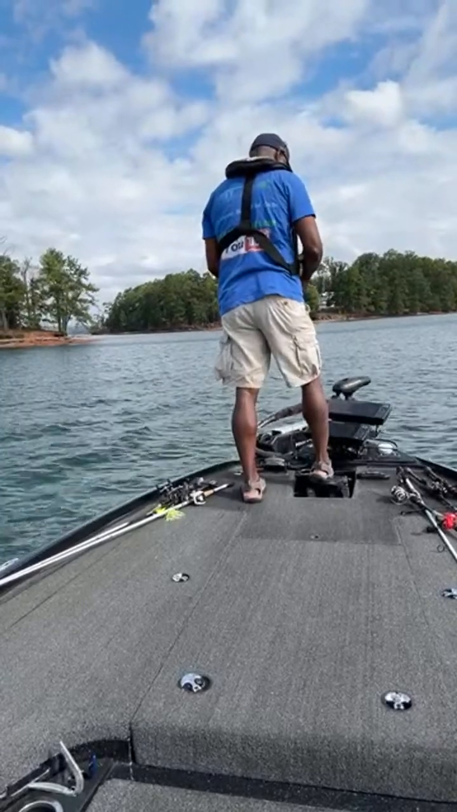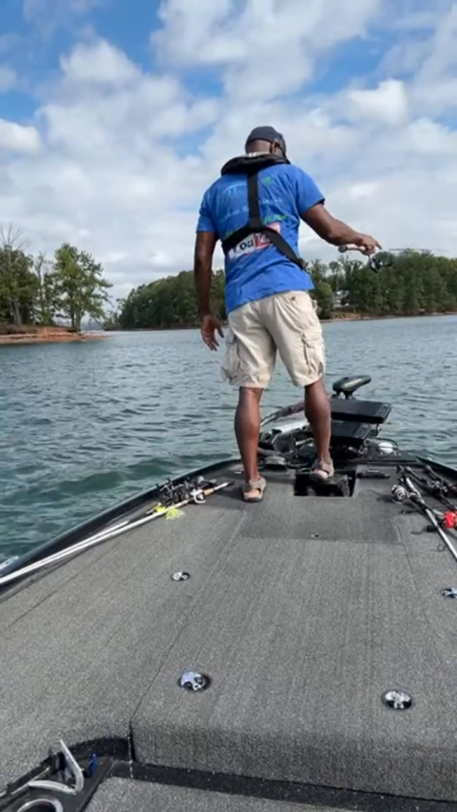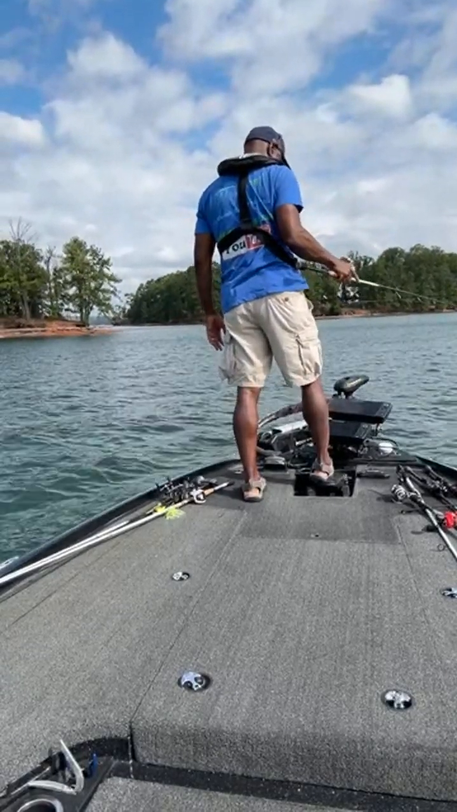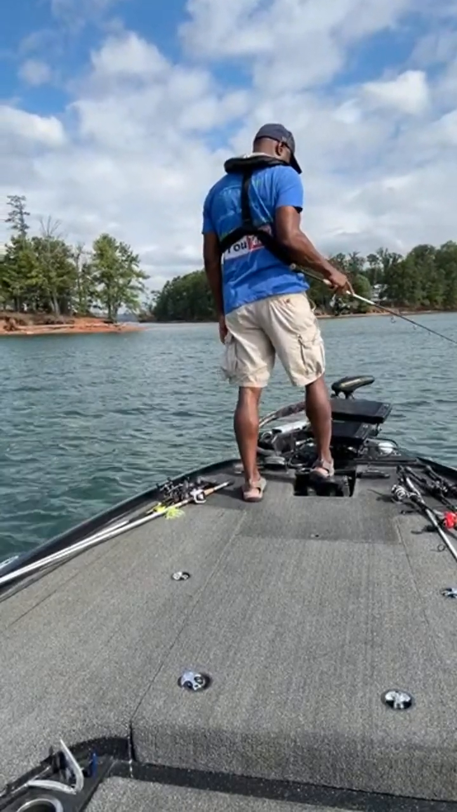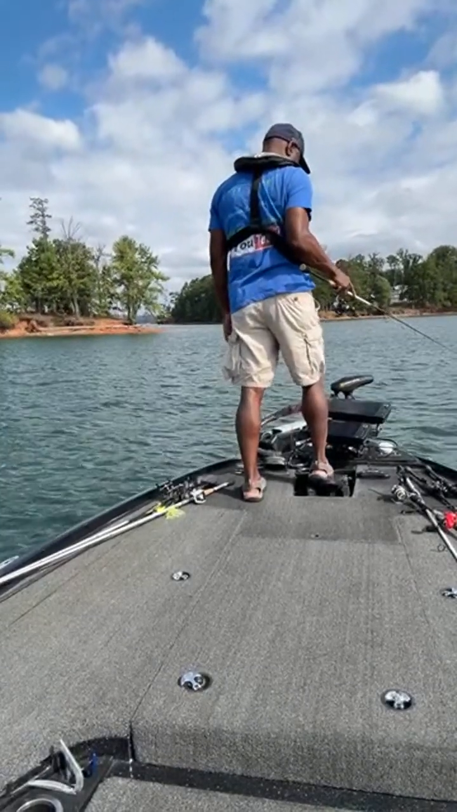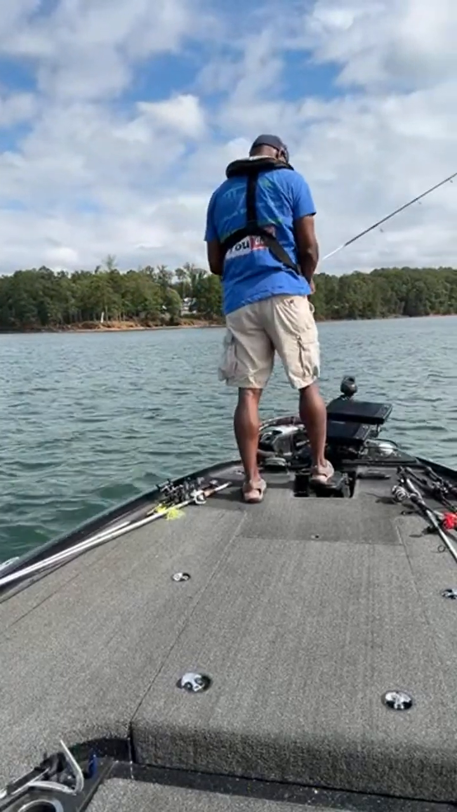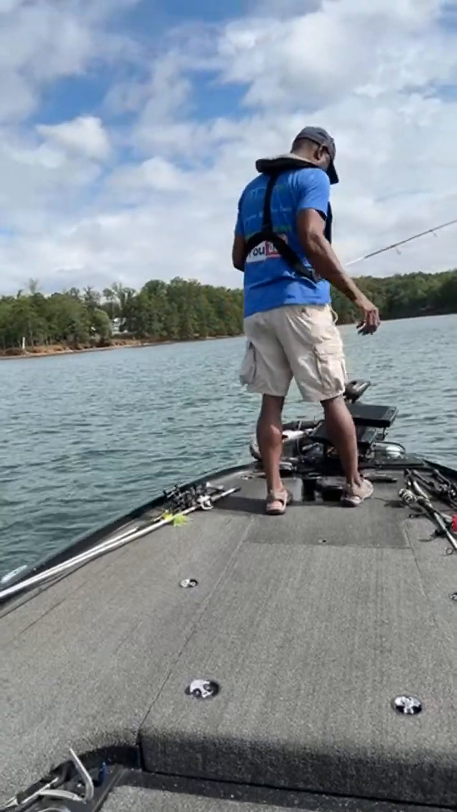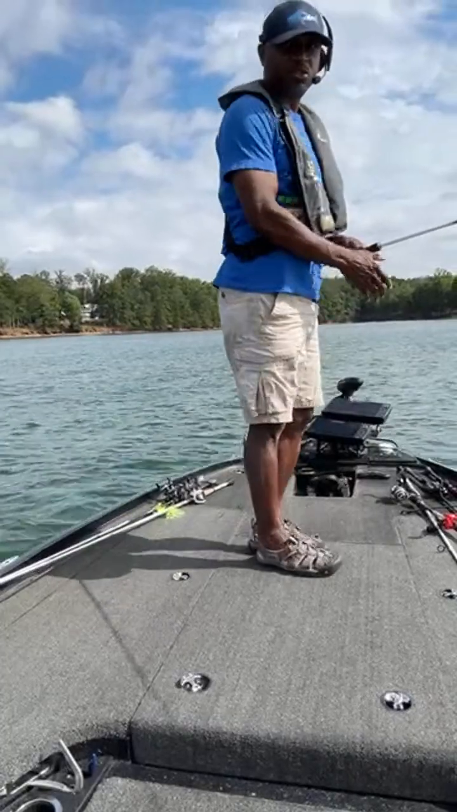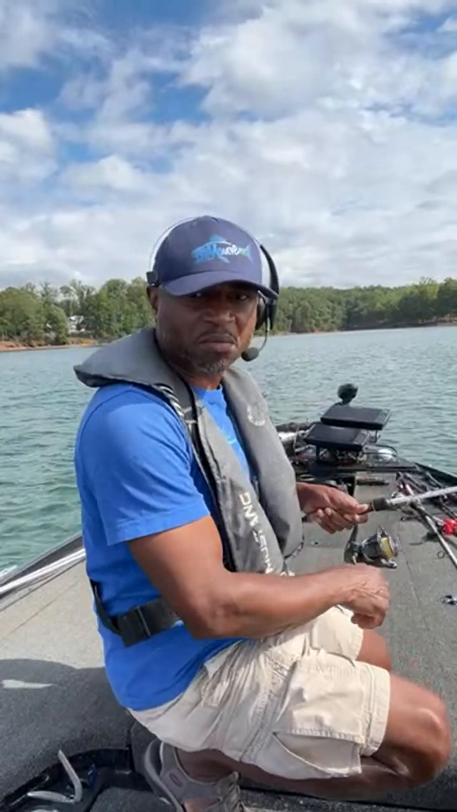All right, let's see. Getting those precise casts in there. All right, there's a nice little group of fish right there. Let's head out here to where those fish are at. Let's go ahead and spot lock in once again. And we're just doing some slow and low, is what I call it. Slow because it's a shaky head, and low because it's on the bottom. Slow and low.